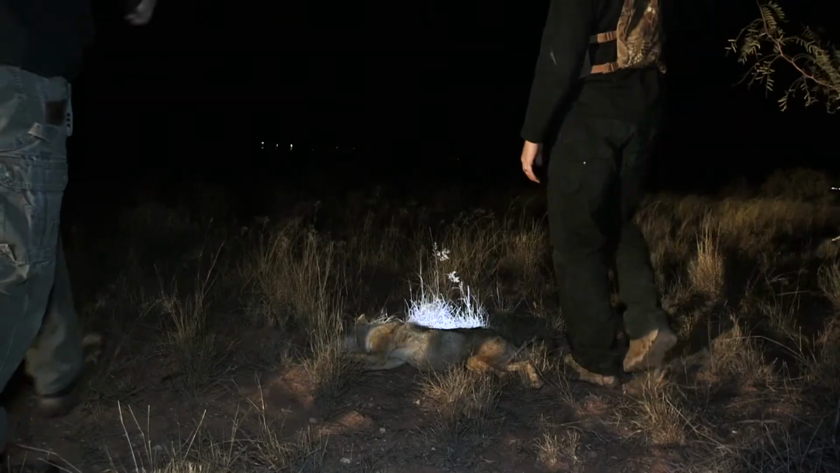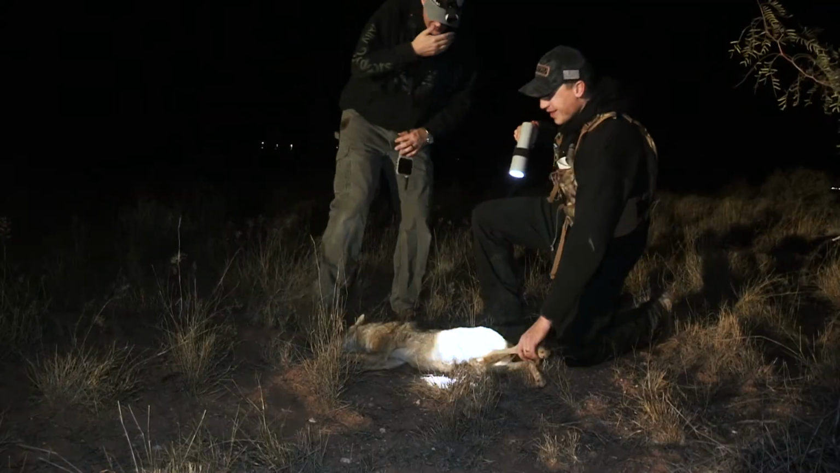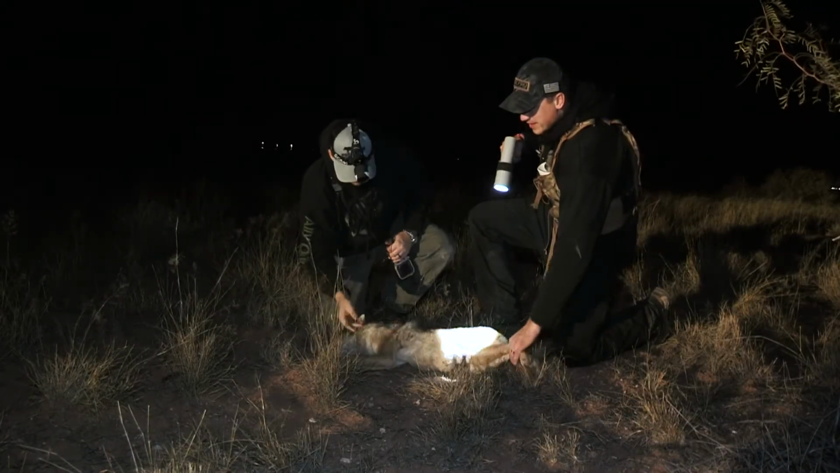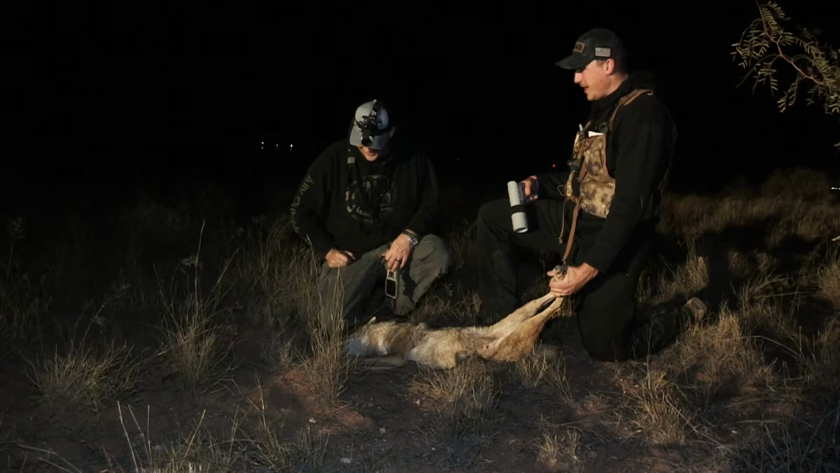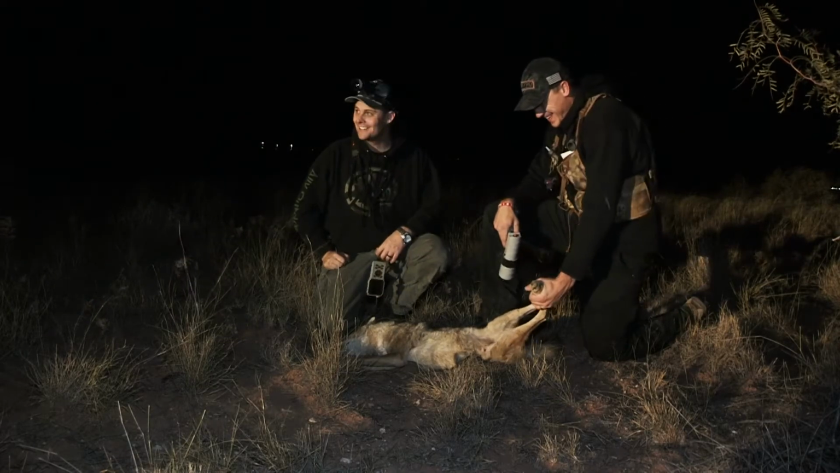What happens when you start messing around? Male or female? Oh, that's a male. Not a pup like I figured it was, but this one definitely wins the dumbest coyote of the trip award, doesn't he? They wanted to eat that Hornady pill something bad, didn't they? I don't know what he was thinking, but like I said, I can't believe that actually worked out to where we got him.